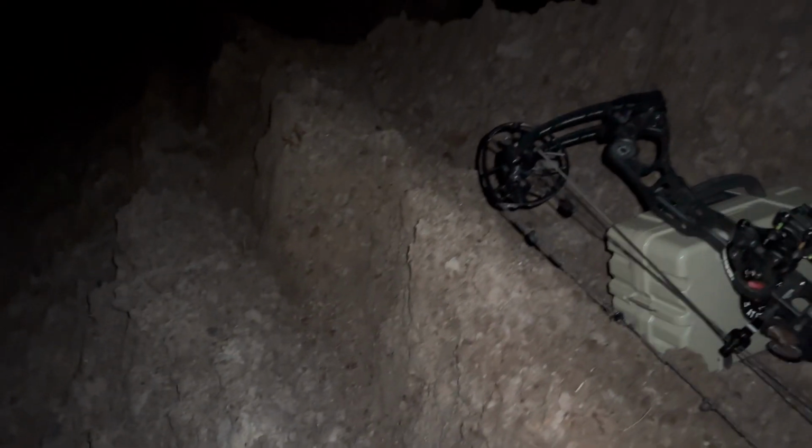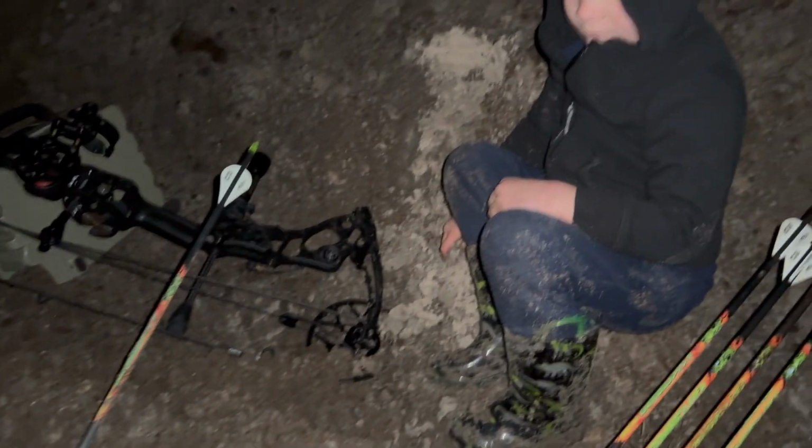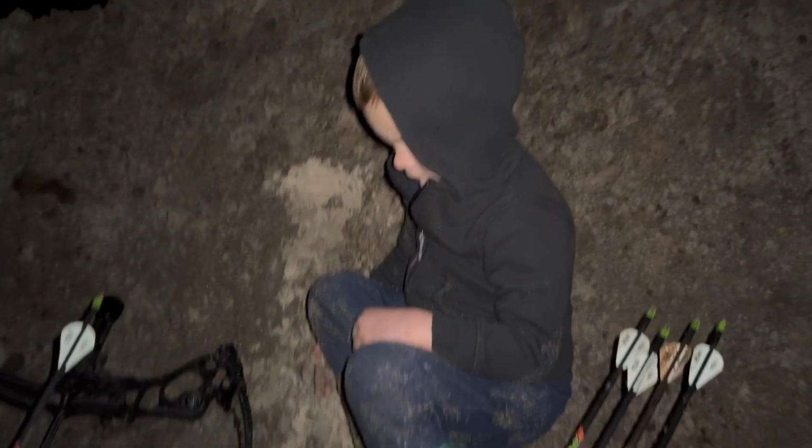We got our setup here. We're about 30 yards up on a big dirt pile. Bow's there, got arrows ready. Got big man tucked back behind the sand berm. We're up on the thermal here. And right whenever we got here, there was a big pig in the corner. But we weren't ready.